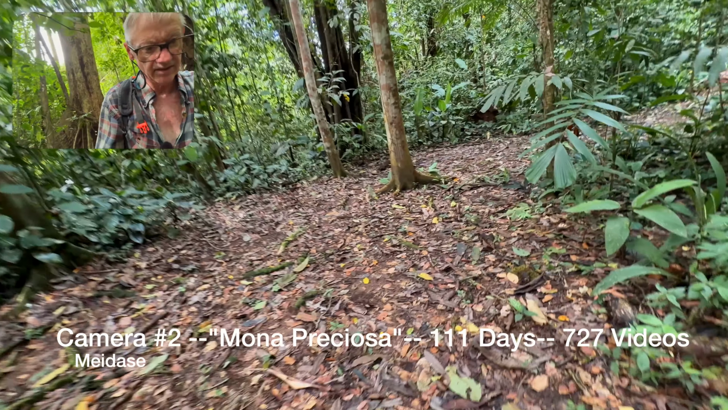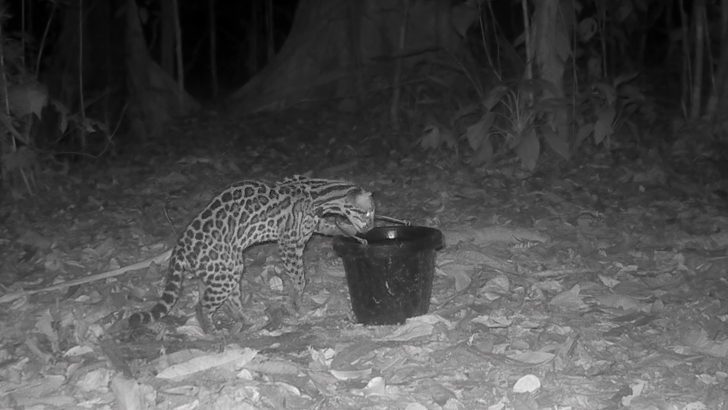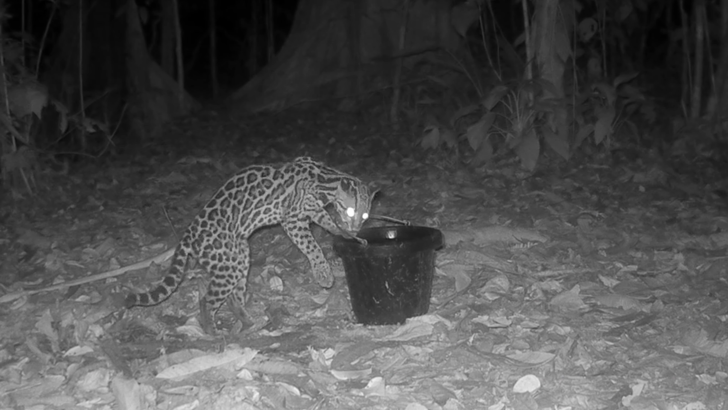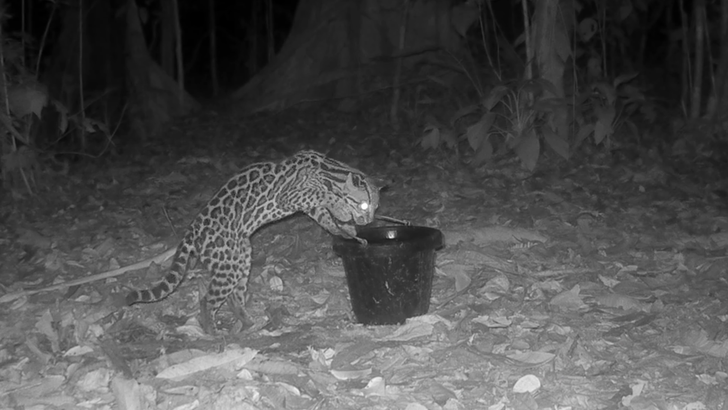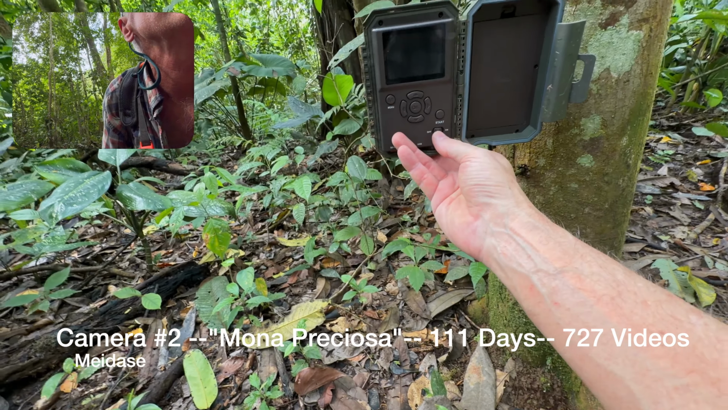All right, the next camera, this is where our famous bucket cam was, where we had Pumas and Ocelots and everything else coming right by. Again, mud on the lens. Let's take a look and see inside. It's still on, that's a good thing.